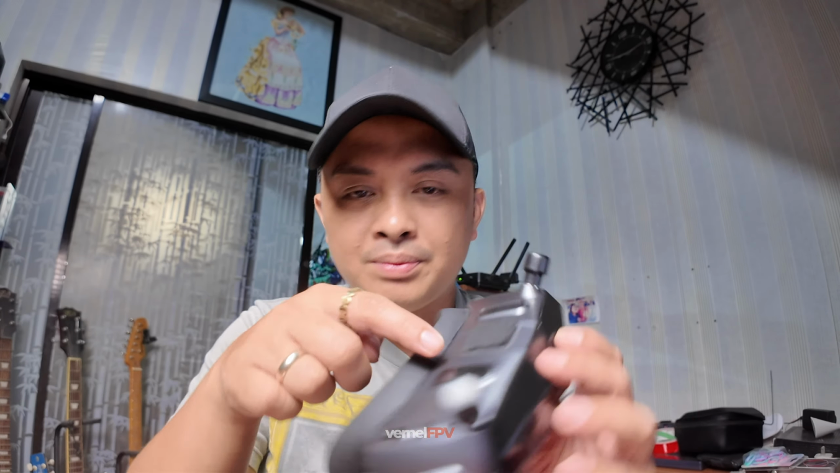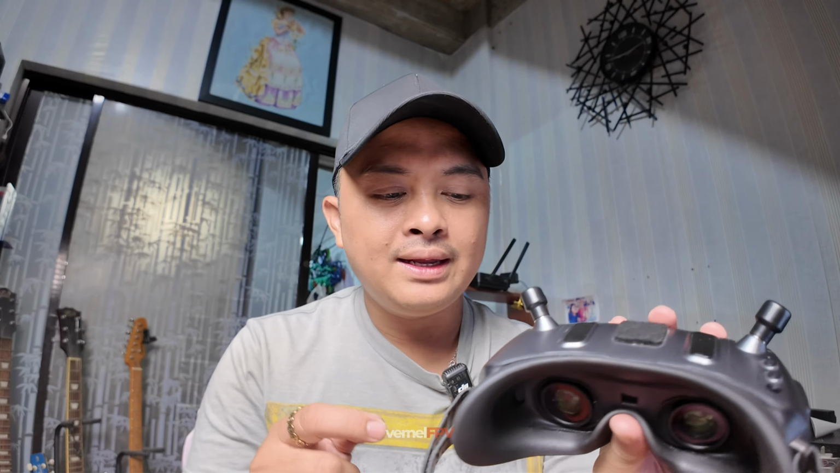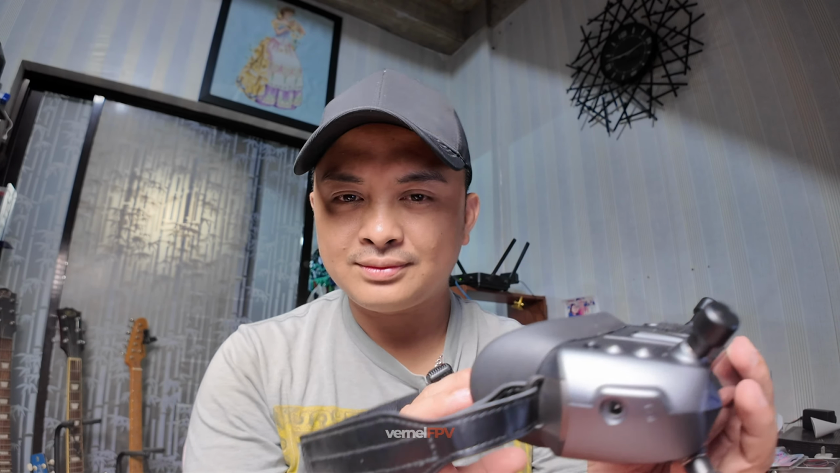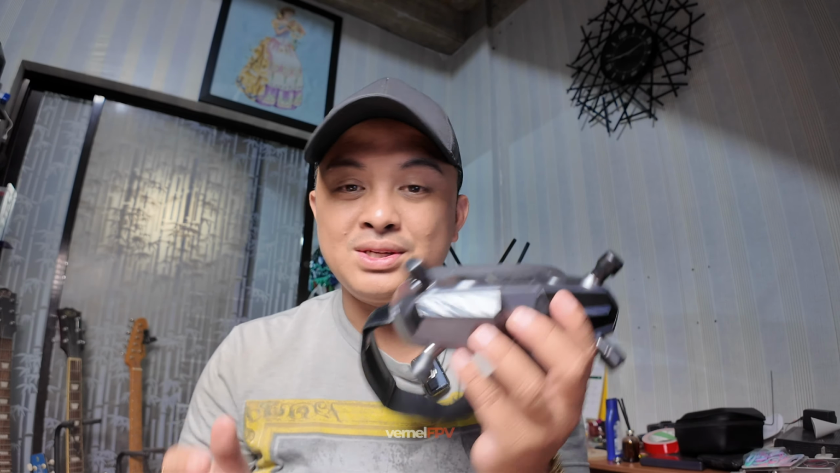I think they could include a very small fan, probably put it here just to modify the airflow inside, and redirect this very powerful fan to enclose the very warm parts inside of the Walksnail Goggles X, instead of just pushing that very strong wind just to lower down the temperature of one chip here. It could make a big difference because it's really hot.